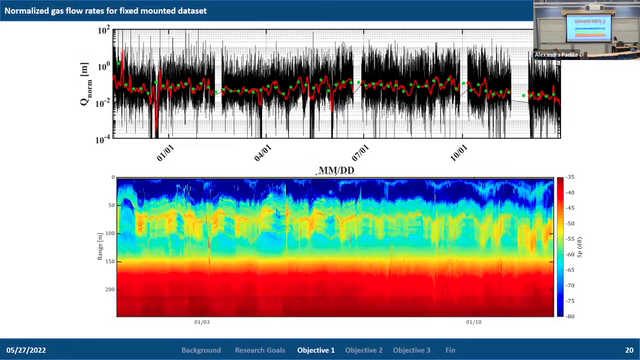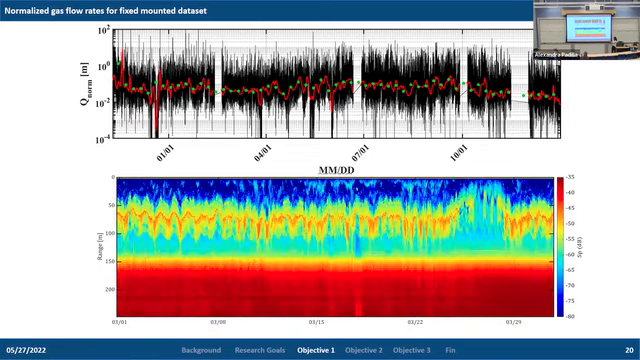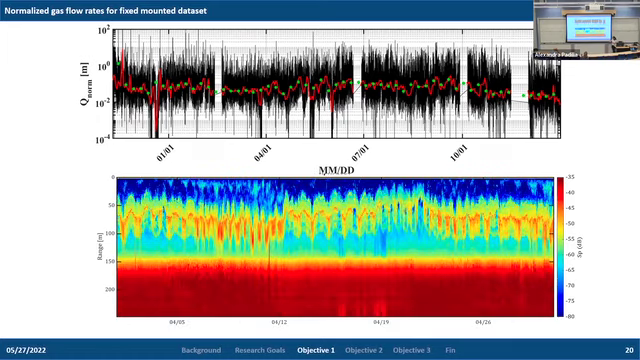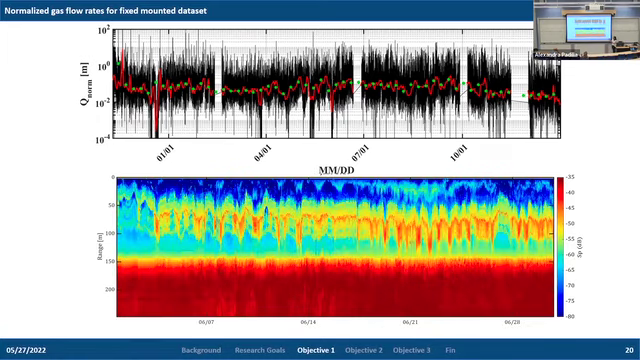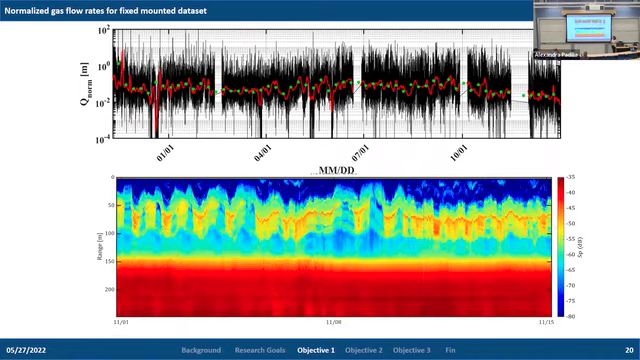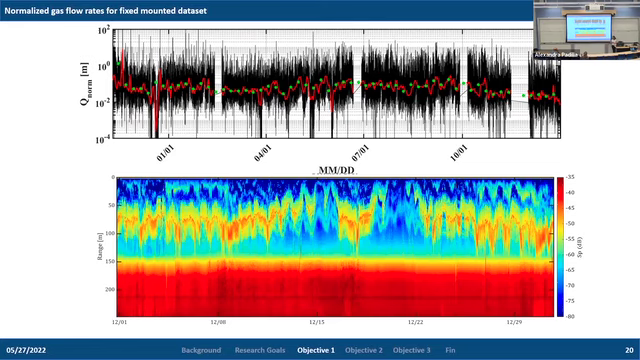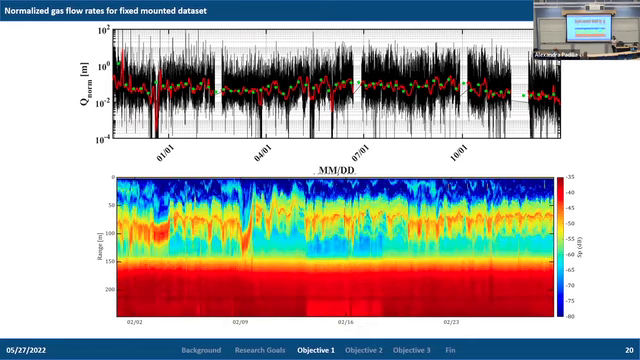We can see from the data that there's a lot of variability. Because of what we've seen in the sweep data, we know that a lot of this variability is caused both by temporal variability in the release of methane from the seafloor, and also by spatial variability, as the plume is moving in and out of the field of view.